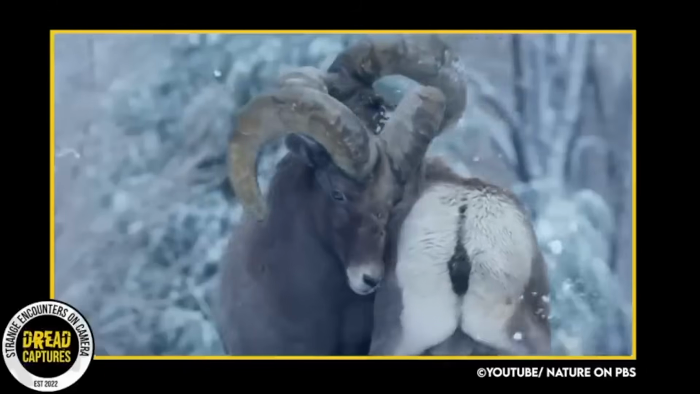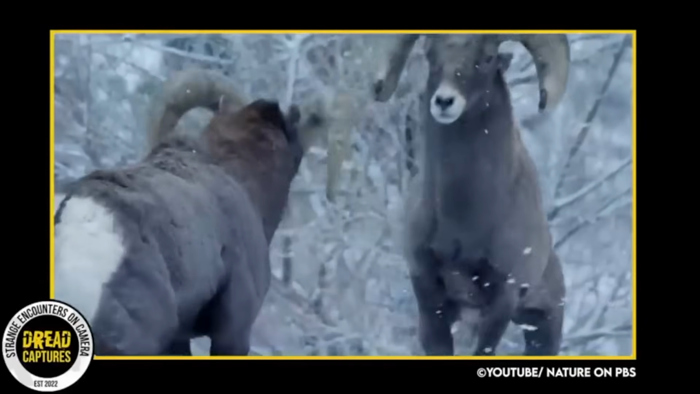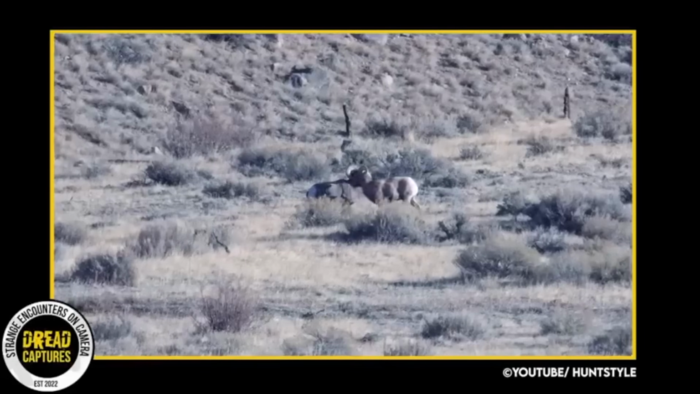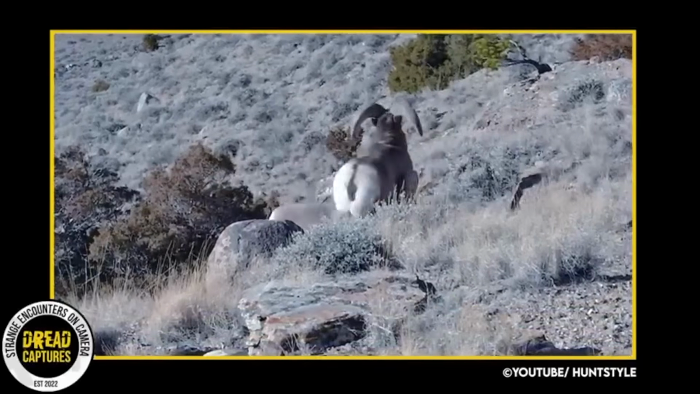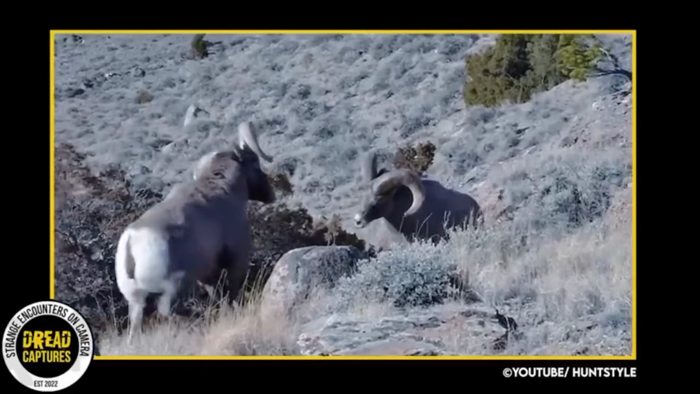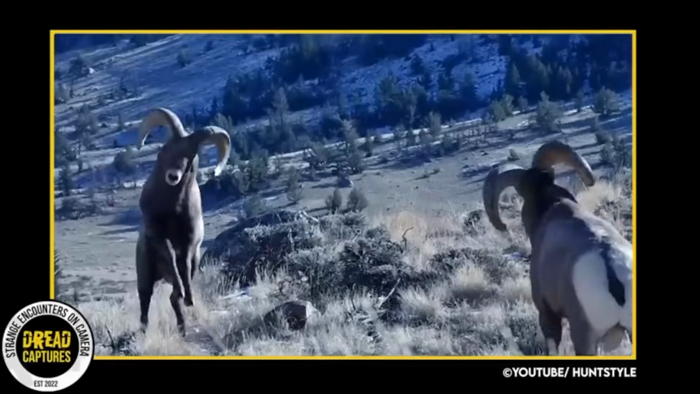Now, we've all seen rams literally ramming and headbutting each other all over the internet. It's pretty incredible to watch. During headbutting, rams will run at each other and collide head-on, pushing and shoving with their horns and bodies. The force of the impact can be quite powerful and is used to establish dominance and determine which male is stronger and more fit to mate with the females. Headbutting can also be used to defend territory and resources, such as food and water.